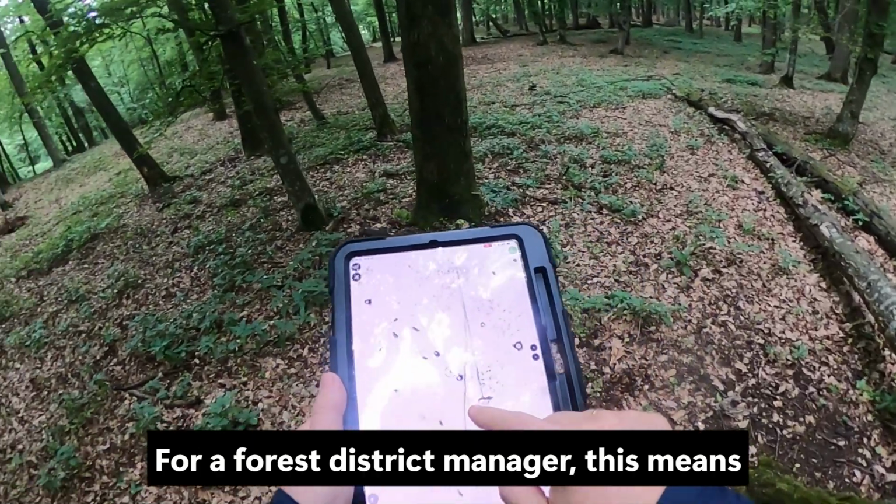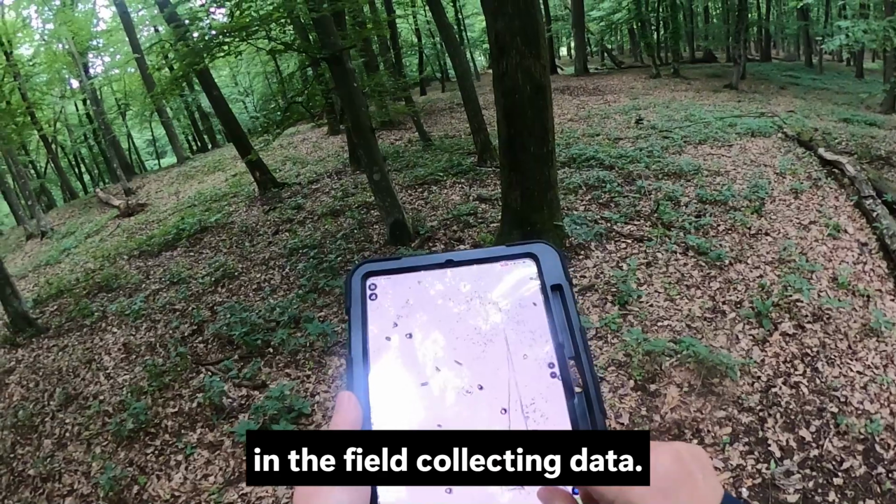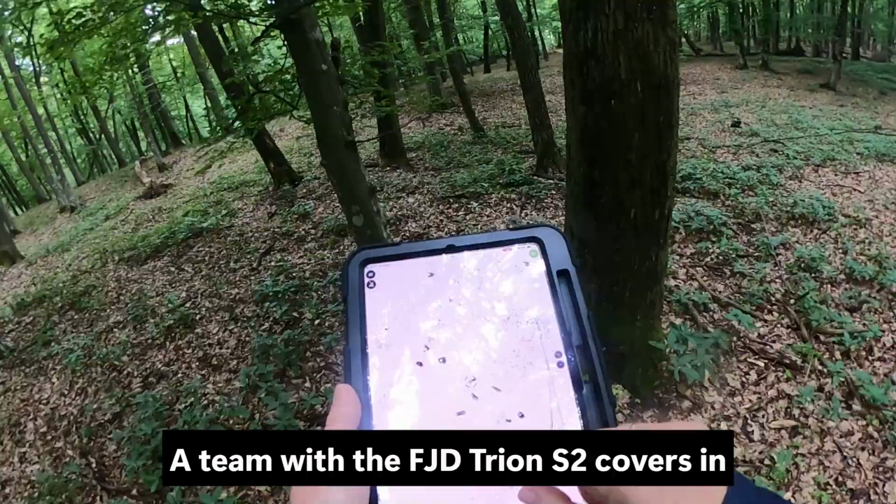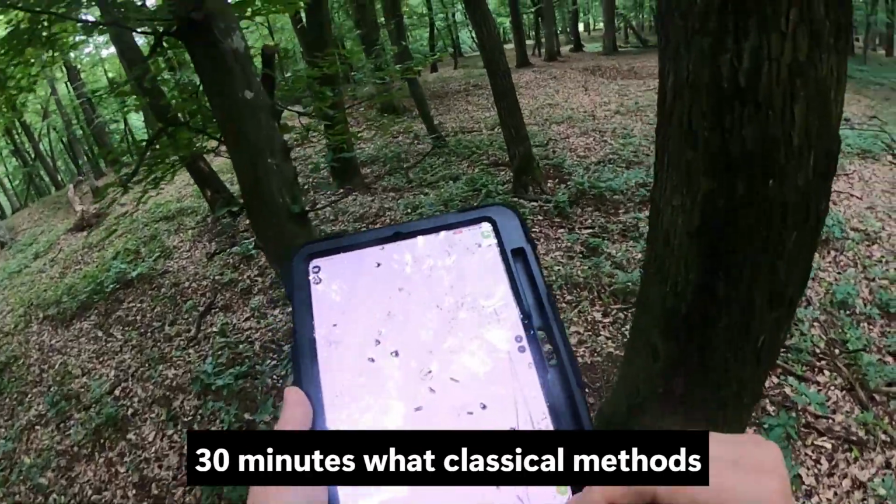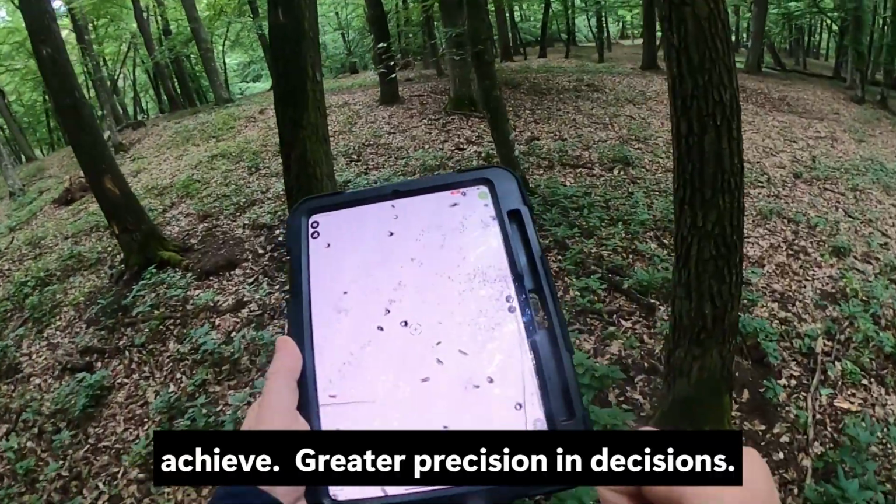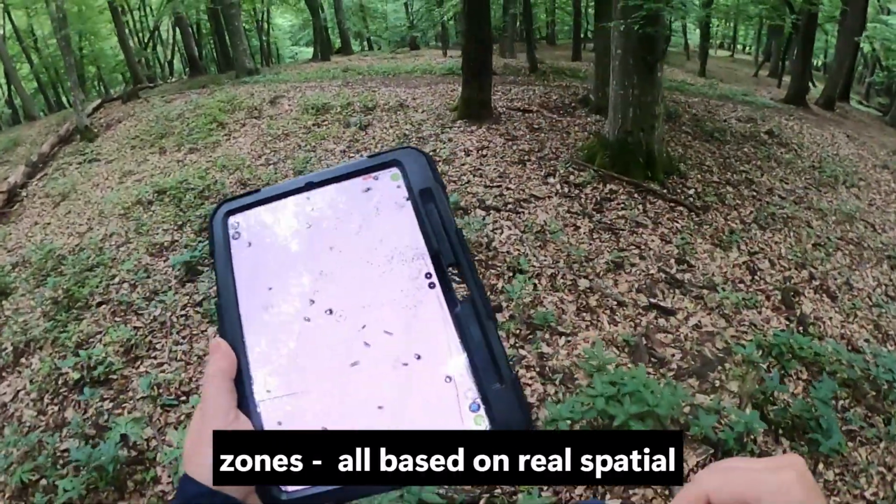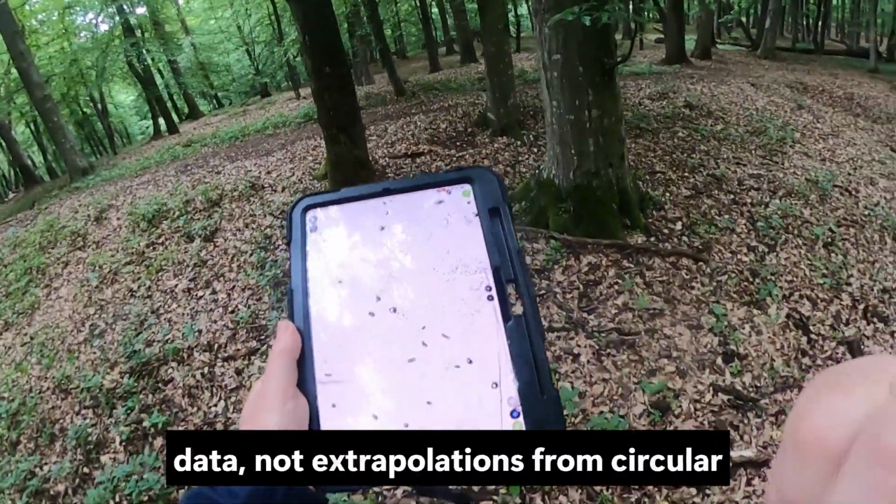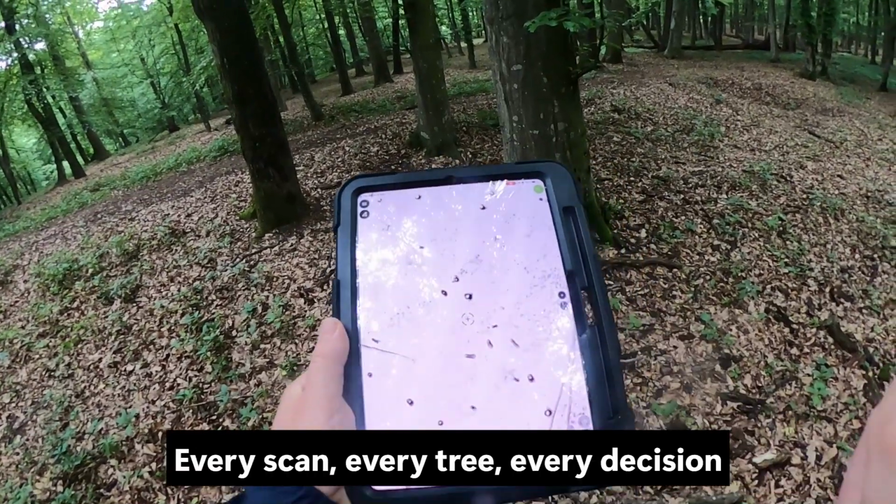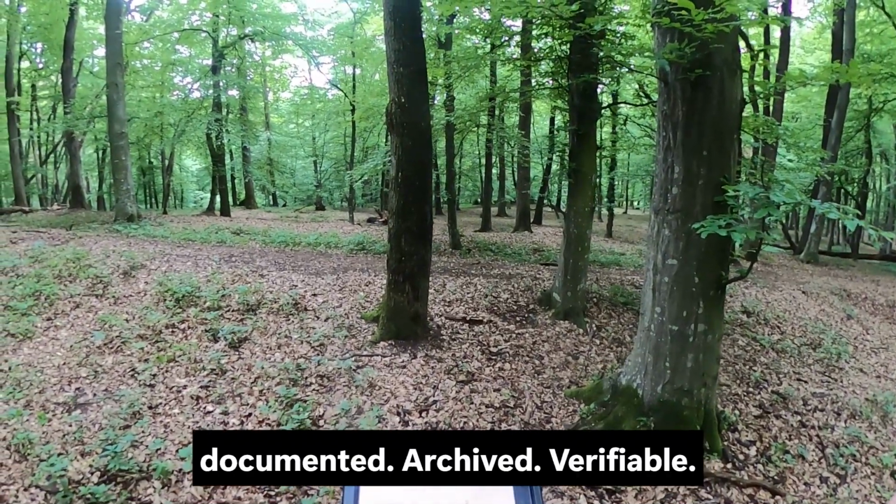For a forest district manager, this means several concrete things: less time lost in the field collecting data. A team with the FJD Trion S2 covers in 30 minutes what classical methods require a full working day to achieve. Greater precision in decisions, tending operations, thinning, priority zones, all based on real spatial data, not extrapolations from circular sample plots. Complete traceability. Every scan, every tree, every decision, documented, archived, verifiable.